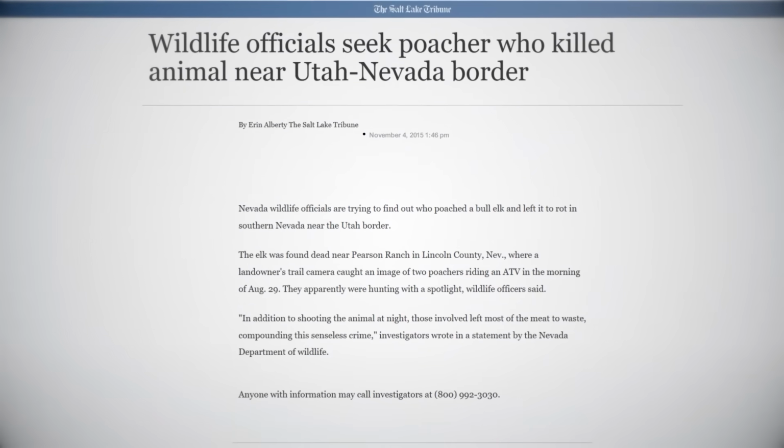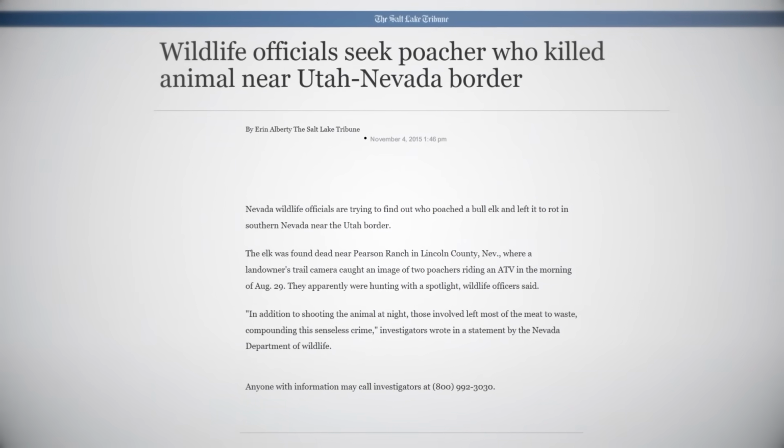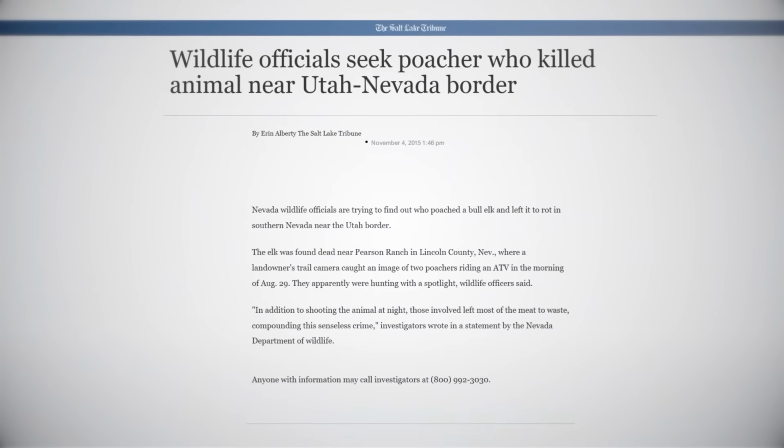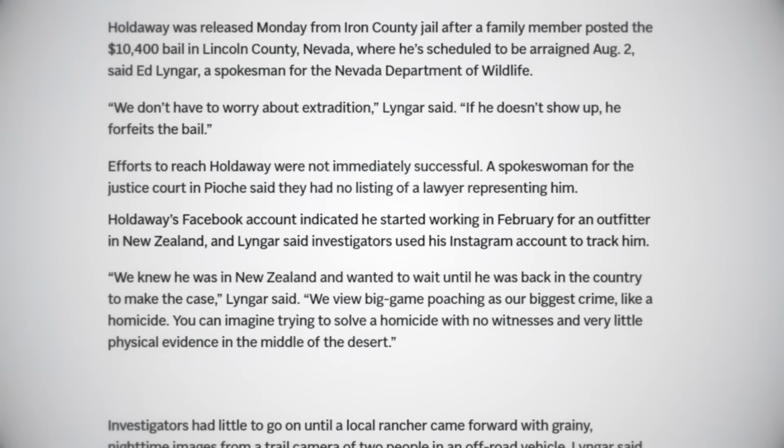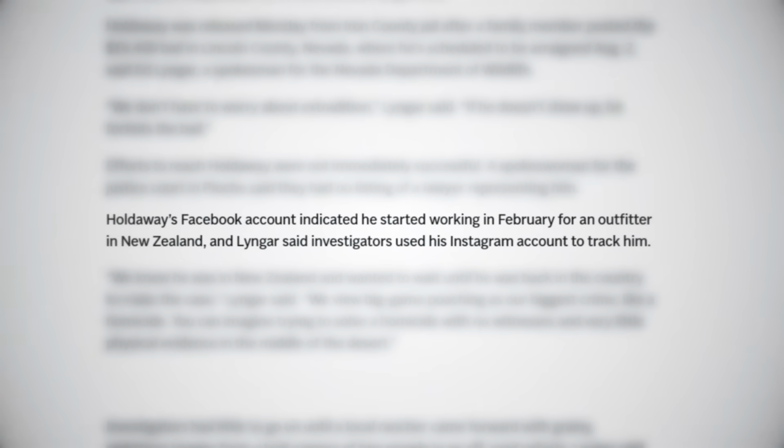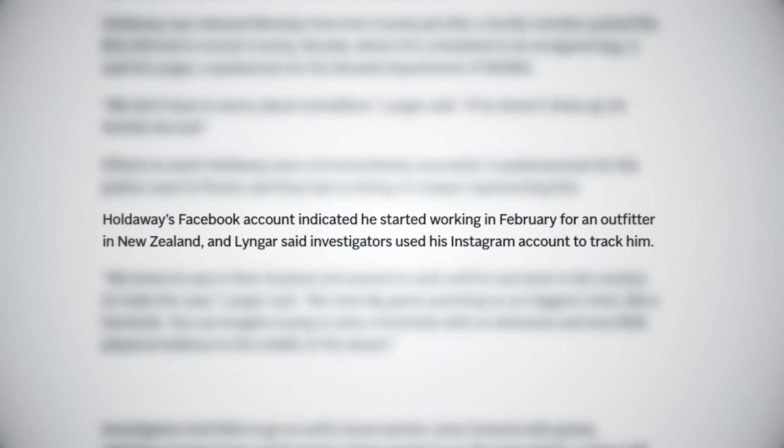Nevertheless, they persisted in their investigation, putting out an official call to the public for any information that folks might have. Months would go by without any publicly available updates, but this changed in 2016, when the suspect was finally revealed to be a 26-year-old Utah native named Zachary Holdaway. An in-depth report from AP News revealed that it had initially been tricky getting a hold of him, as he had become a hunting guide in New Zealand in the time since the killing.